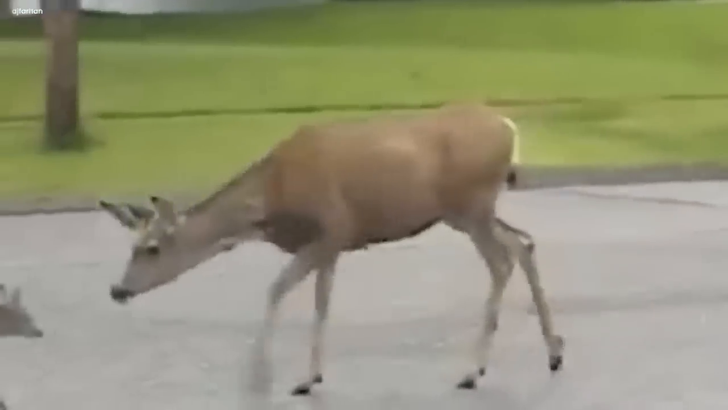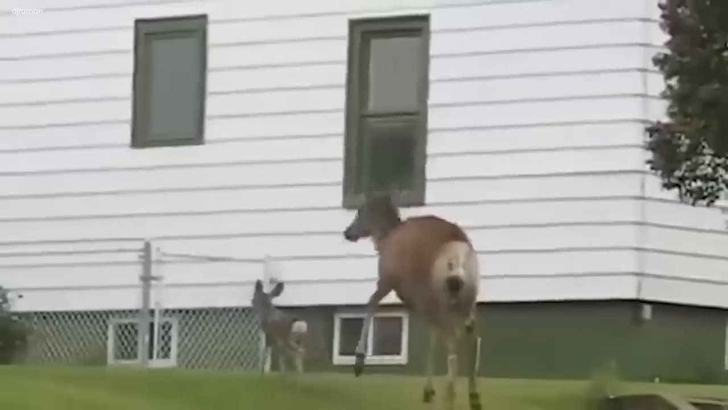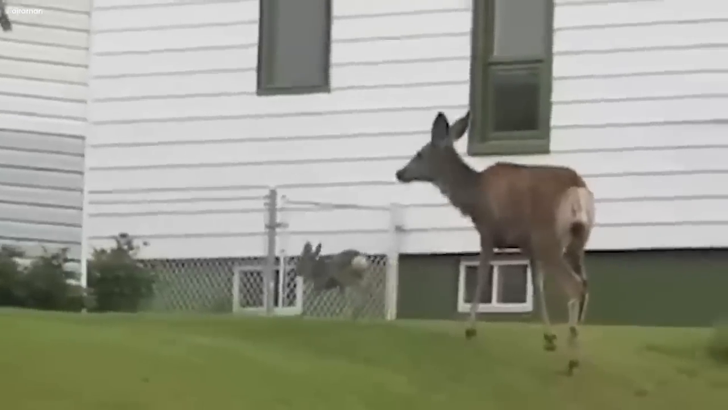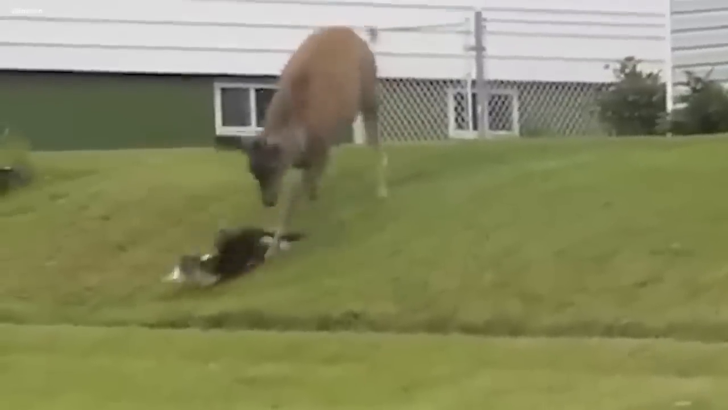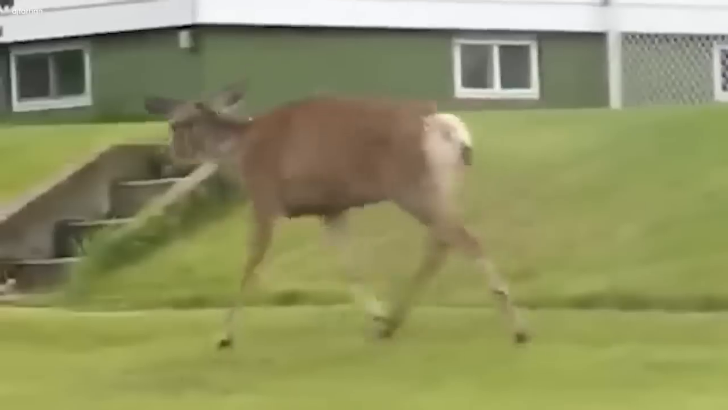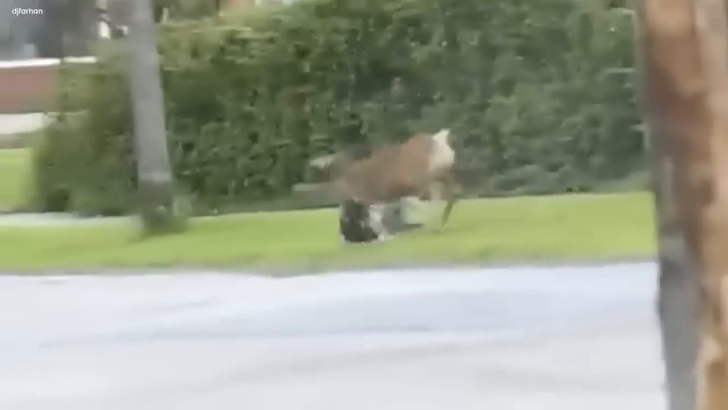The reason behind this mysterious behavior remained a secret, hidden in the deer's intentions. Was it about protecting her baby, marking her territory, or something even more puzzling? People who saw the video were left with more questions than answers, wondering about the mysteries of the natural world. It was indeed a very strange and mysterious scene that will be remembered for a long time.